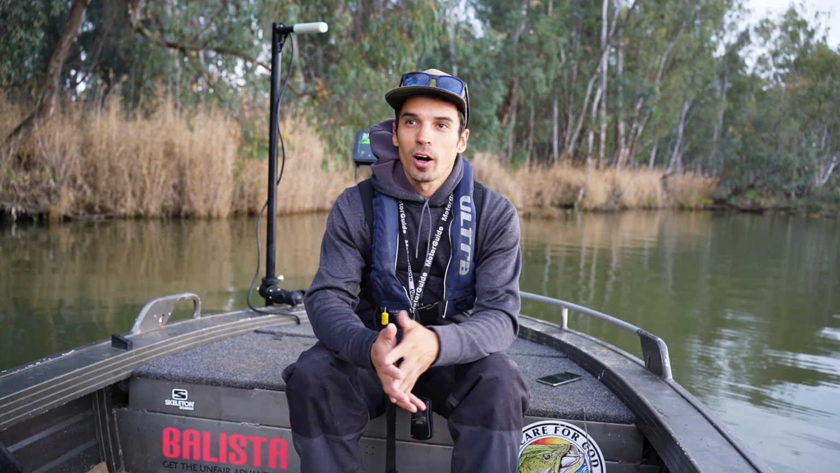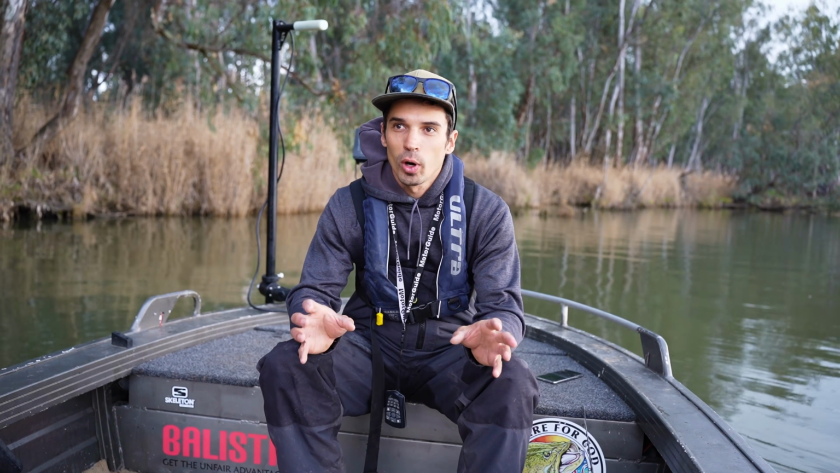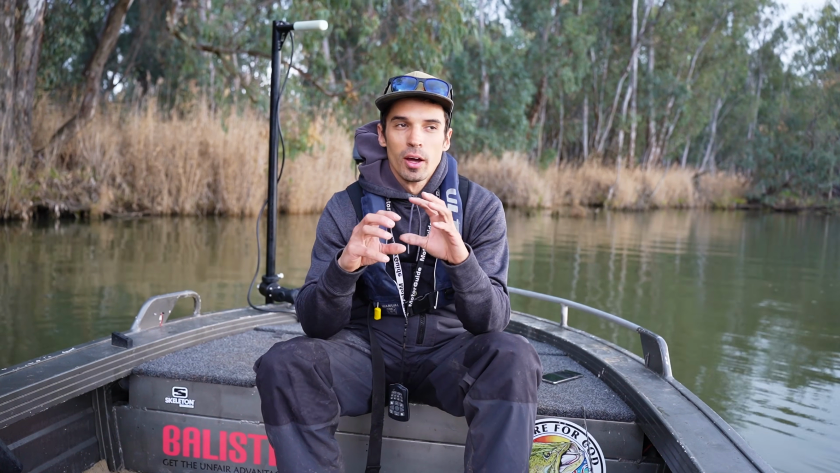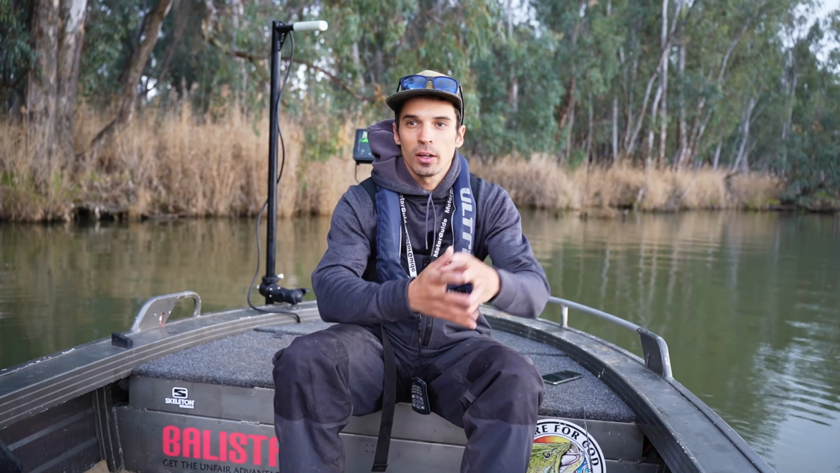So there you go, guys. That's what a couple of cod look like, and I hope you can get an idea of what they look like. The cod usually always look like that two-jointed shape. You've got the fish and then you've got that round tail swinging along at the back.